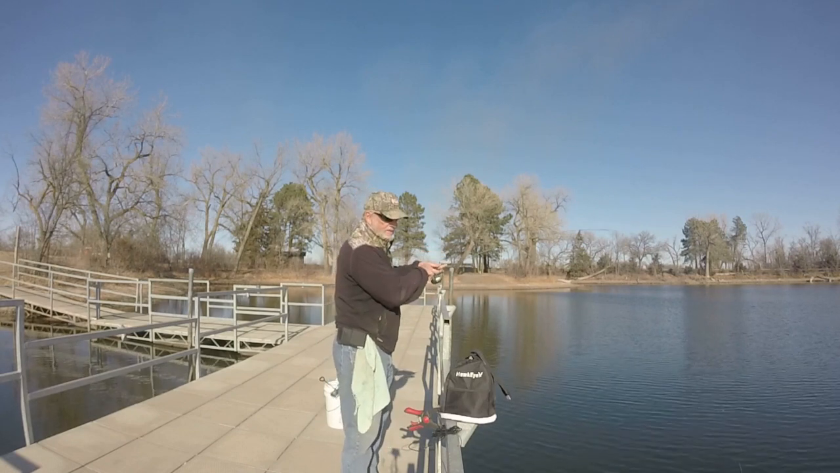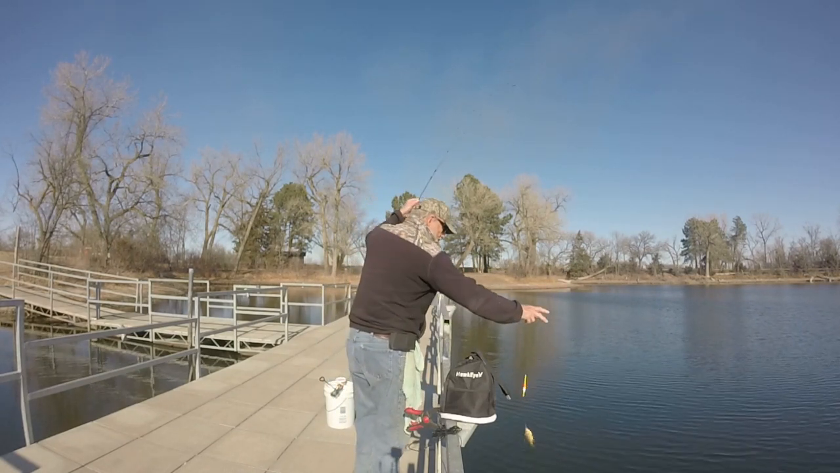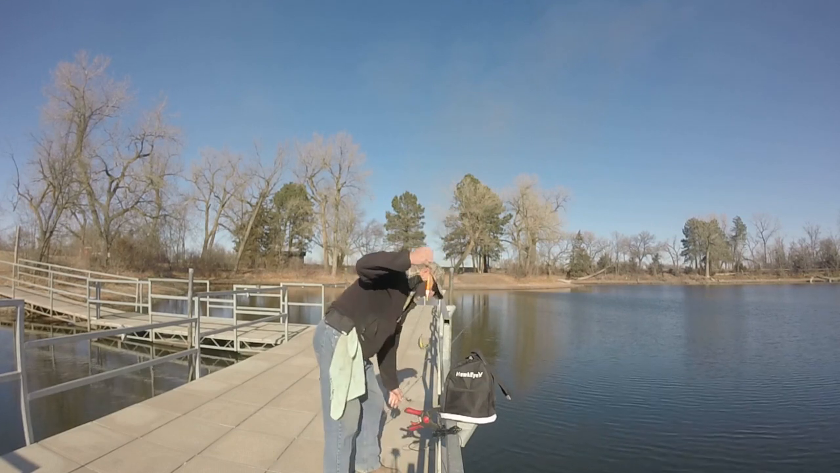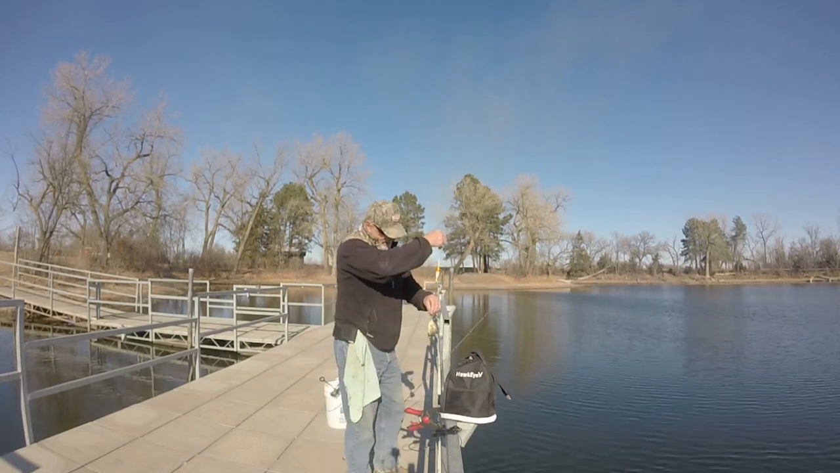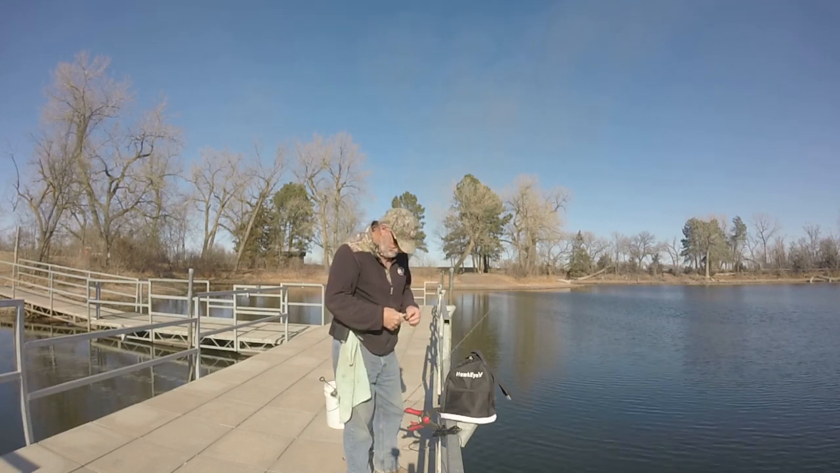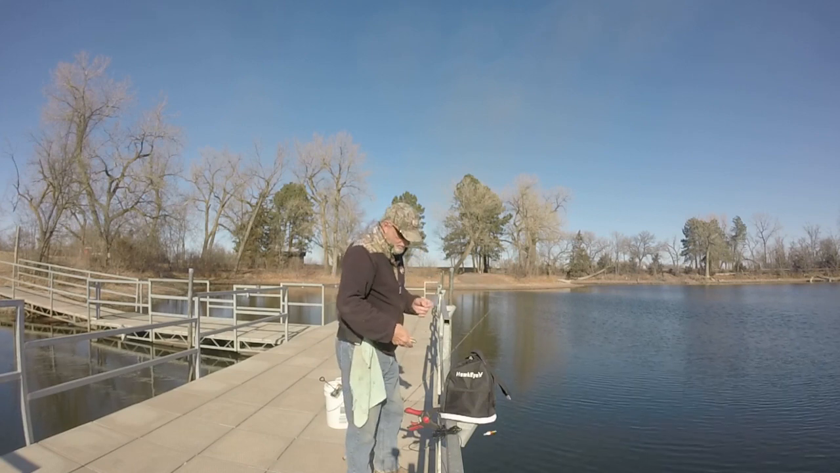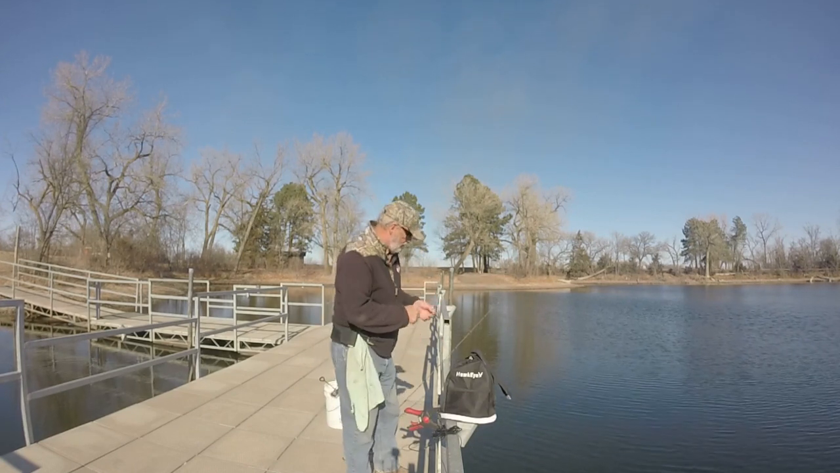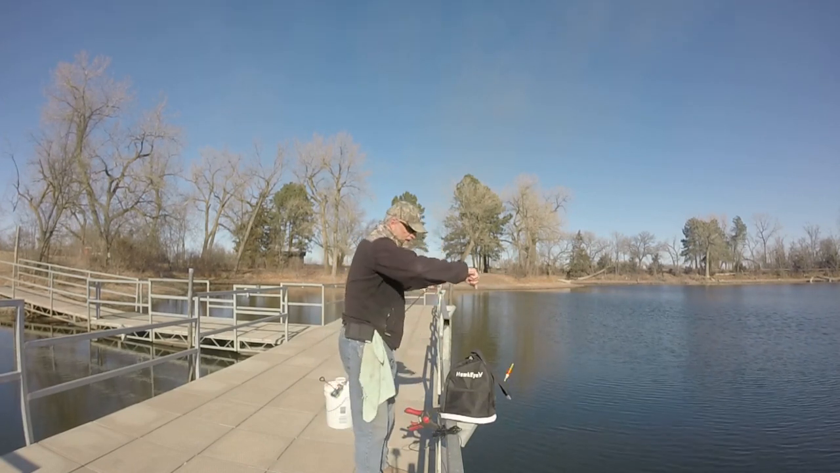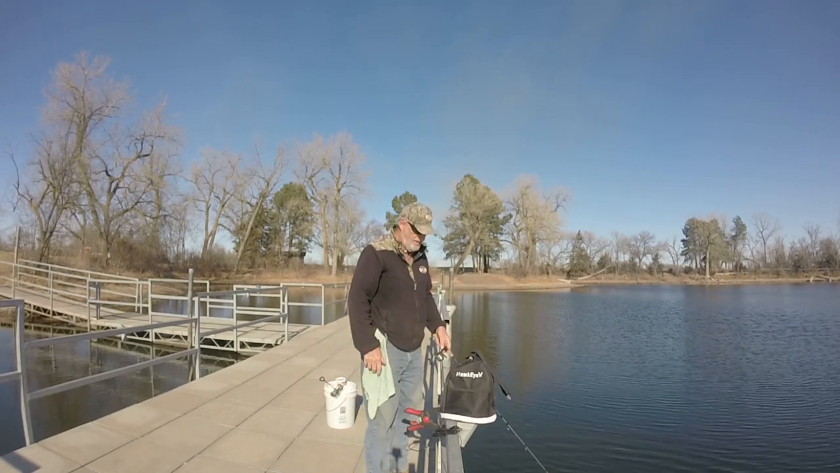Now there we go, right off the bat. Maybe that's gonna work, huh? He isn't big, but he's a fish. And in Nebraska in December, you take about anything you get. Ooh, he's cold. Yeah, the temp's still going down. I'm gonna guess probably in the upper 30s, low 40s. We'll see here.